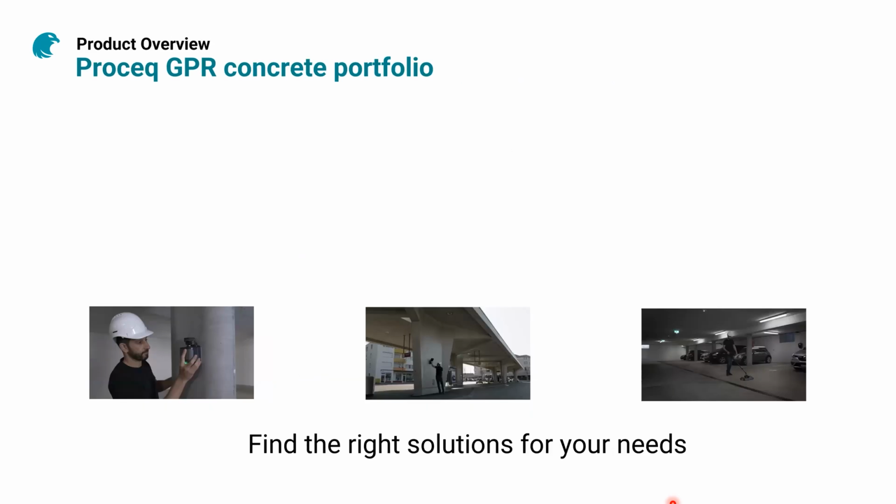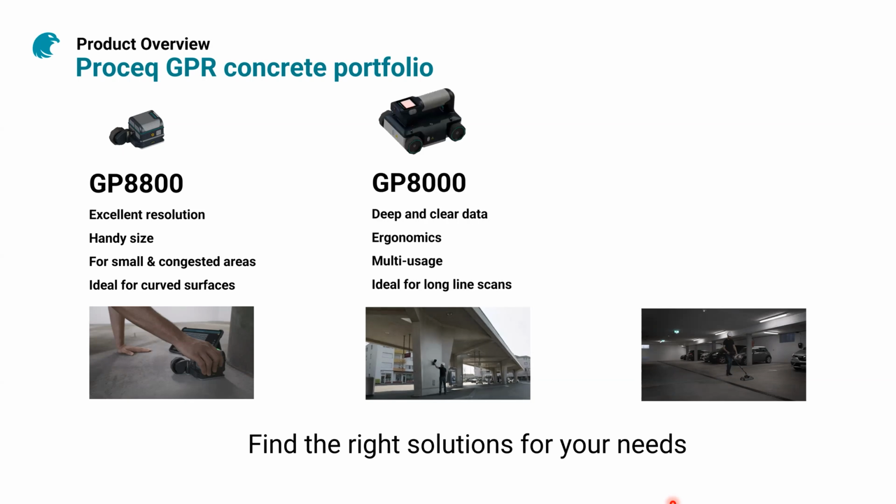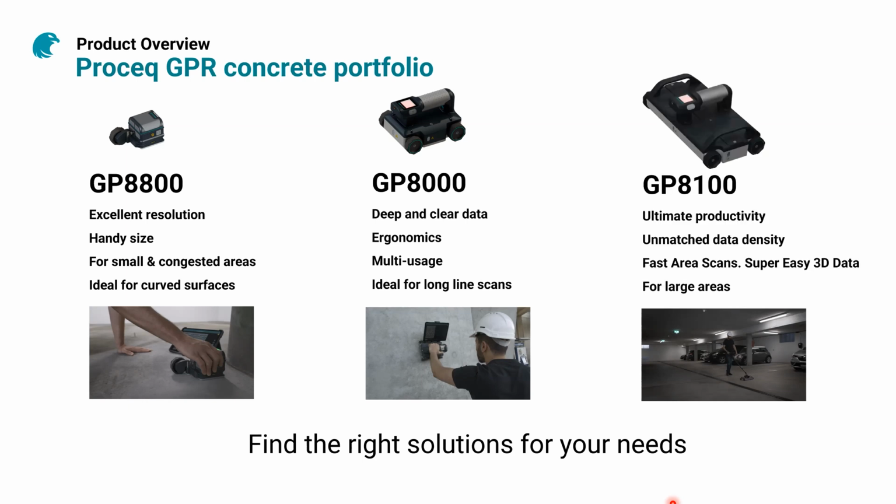The applications for the different sensors: first, as a reminder, the GP88, very successful in building areas, congested areas, close to columns, edges, or curved surfaces like the column that we've seen in the movie here, thanks to its handy size. Then you have the GP8000, a very solid one, combining data clarity and good ergonomics. Many of our customers use that in tunnels or bridges, when they have 800 or 500 meters of long scans. That's the perfect tool for that, very appreciated at this level.